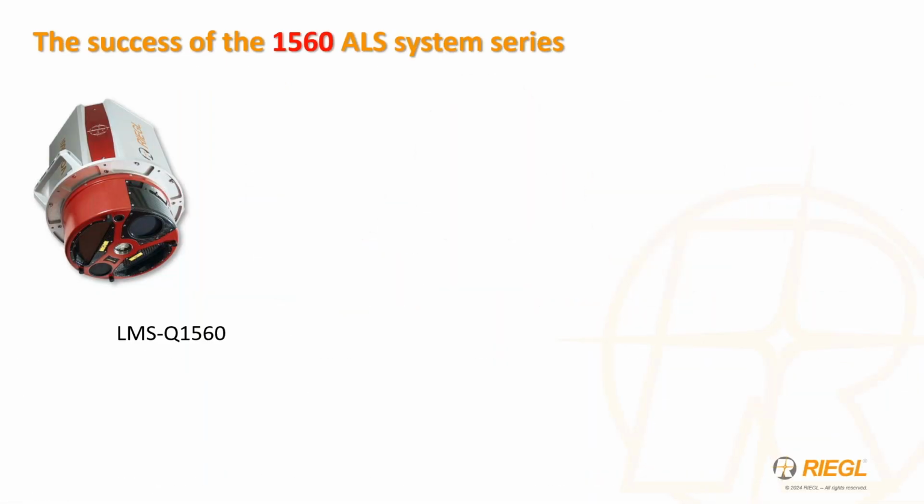Now, looking back at the model release history of the 1560 series scanners, the introduction of the LMS Q1560 was more than 10 years ago. It was an important milestone for RIEGL, as it was our first completely integrated airborne laser scanning system for wide area mapping applications. It was also the first system to introduce multi-directional scanning into an airborne system design, creating the now popular crossfire scan geometry for extremely effective dense canopy penetration, true ground detection with near uniformity with respect to the point spacing and density across the entirety of the scan.